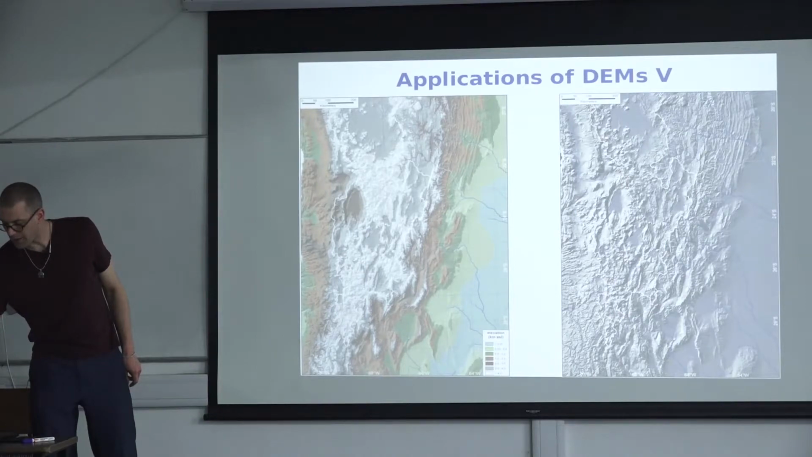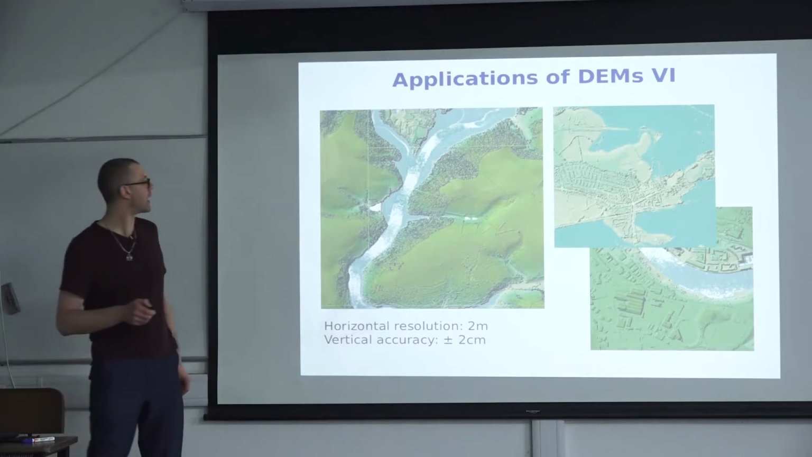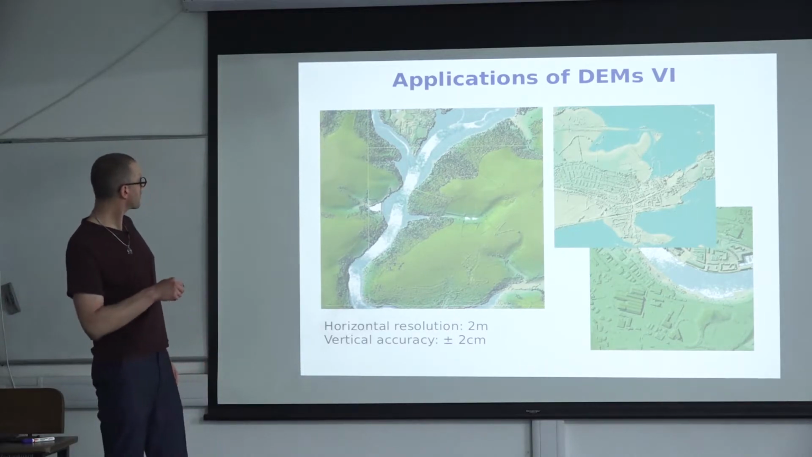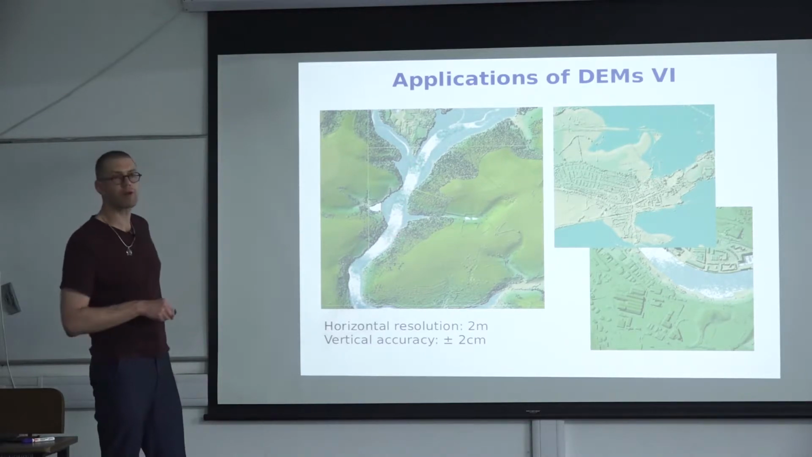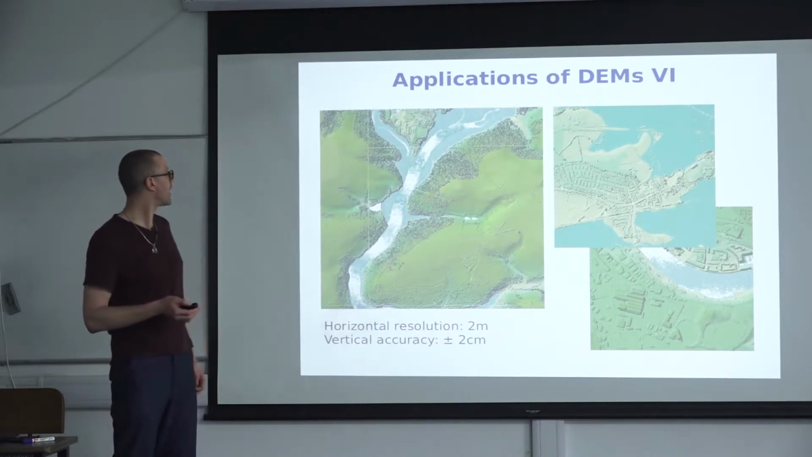More modern DEMs also allow you to look at bathymetry, below water information. So this is a LiDAR DEM, and you see that the normal near-infrared LiDAR does not capture water very well, just because it cannot penetrate into water. It's being absorbed by water.